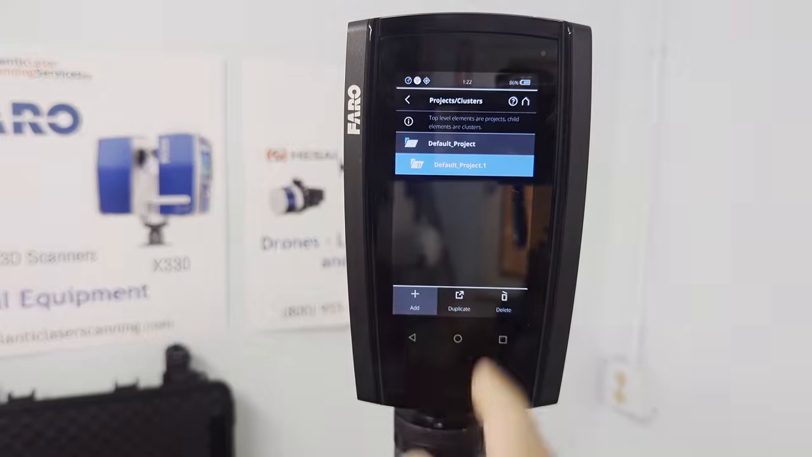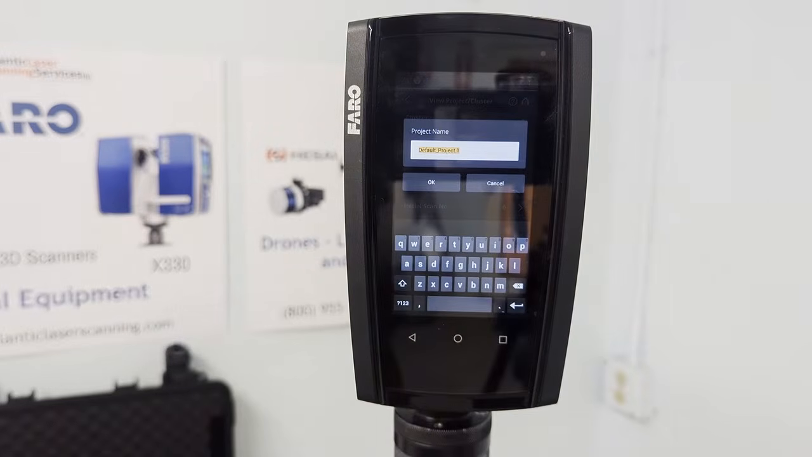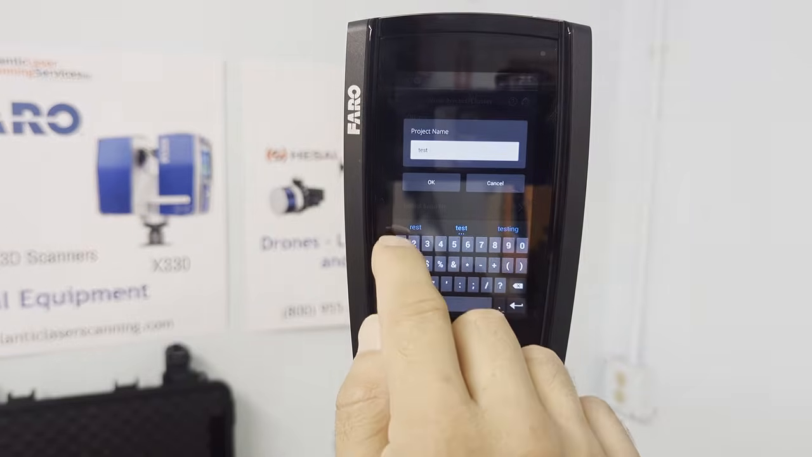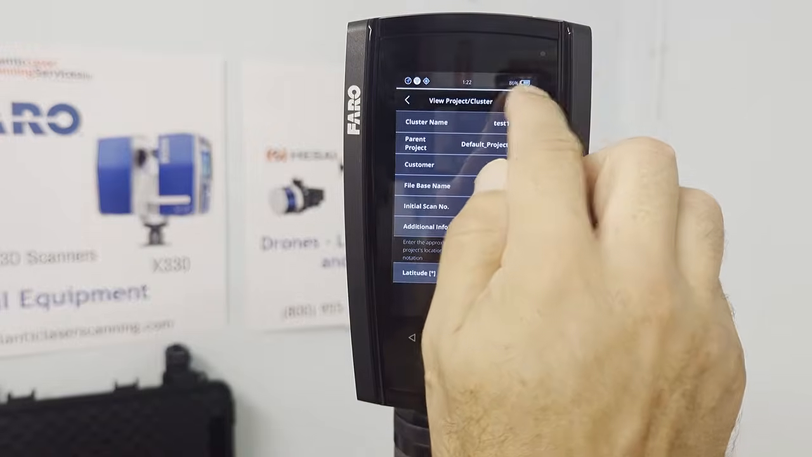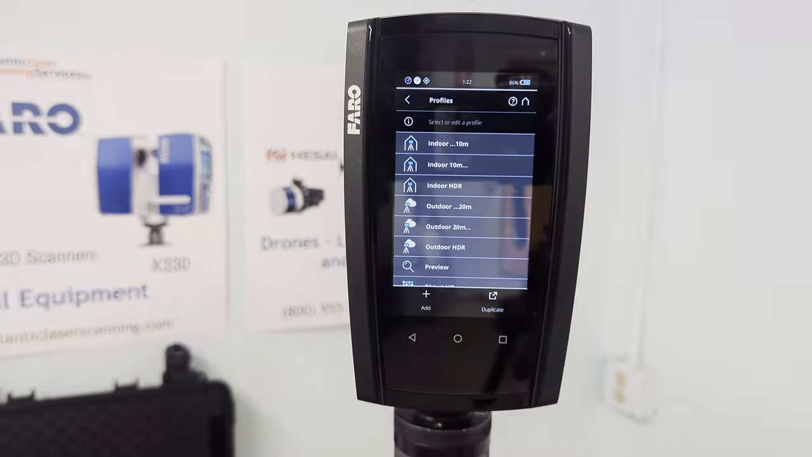Then we're going to choose that project, then go into the default project first option. This is where we're going to give the project our name. We'll simply delete what's there. Give it a name. Now we can go back to our opening screen. The last thing we're going to do is go back into Manage, go to Profiles, our second option.